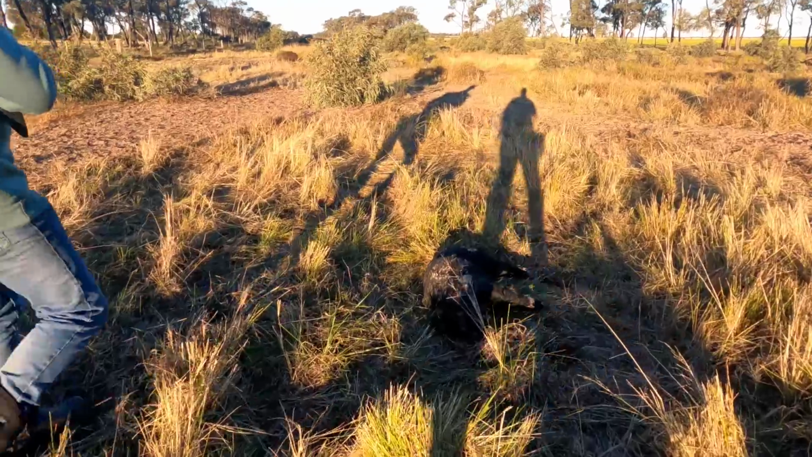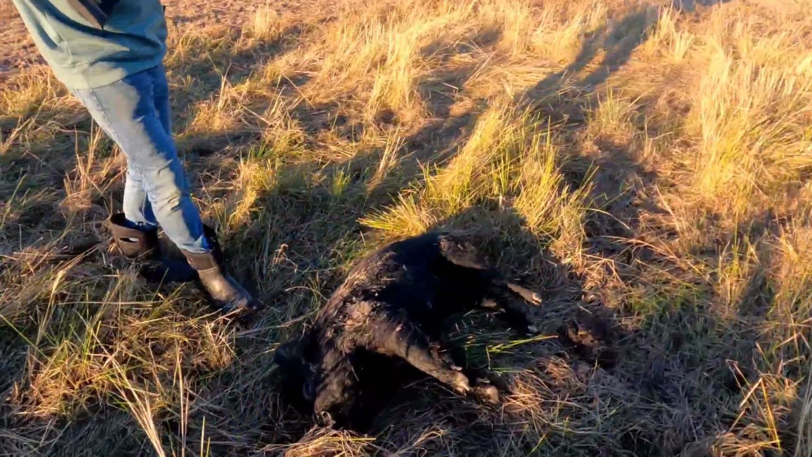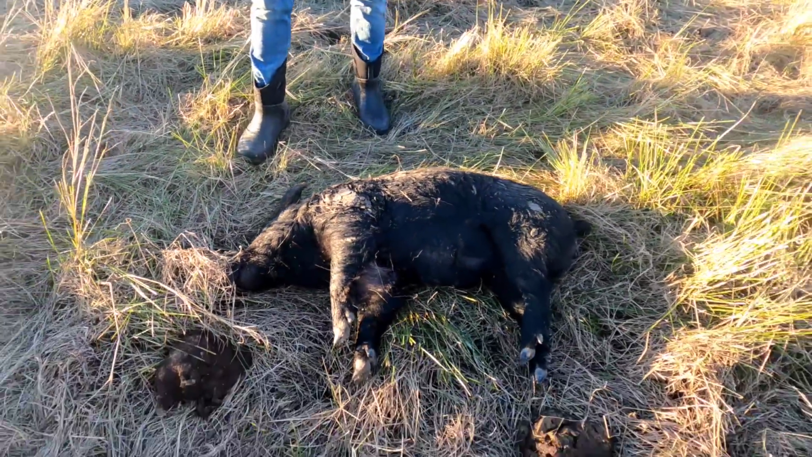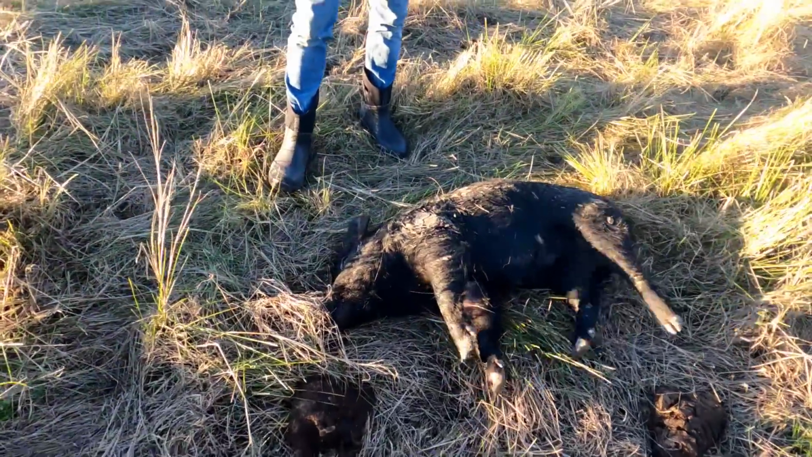He's not a bad little boar, that one. Look at the shot. Just under the ear. That's terrible, mate. You're going to bed early tonight. Little bit of action then.